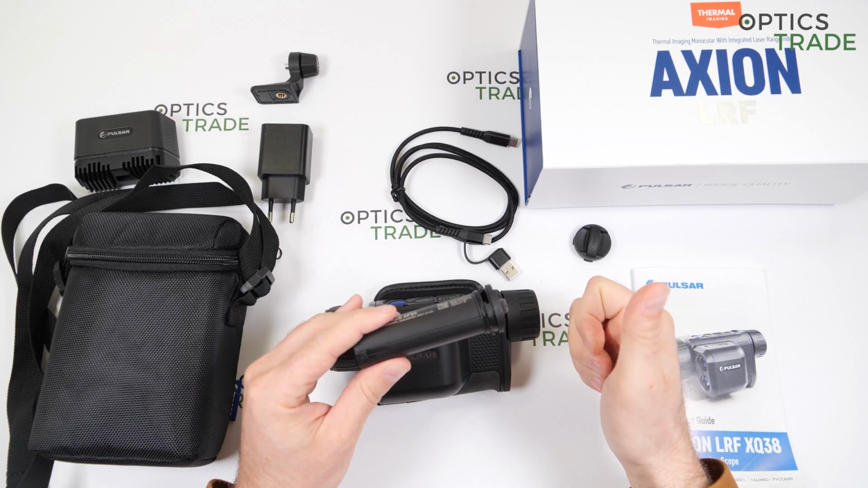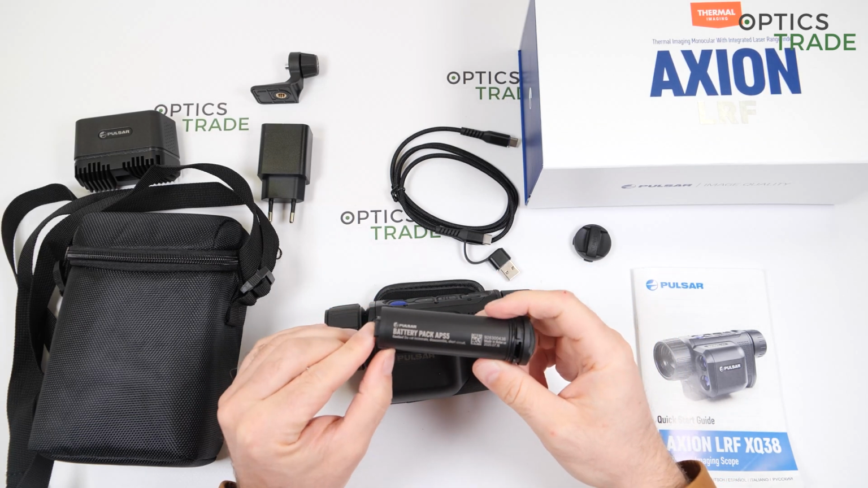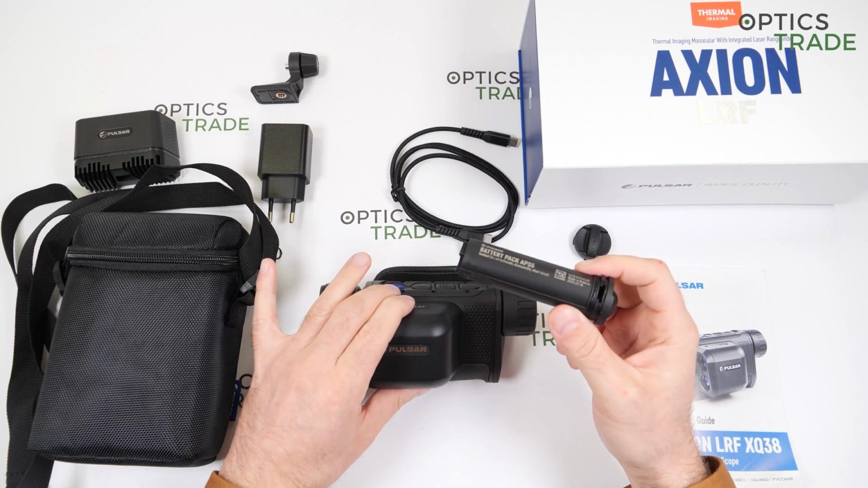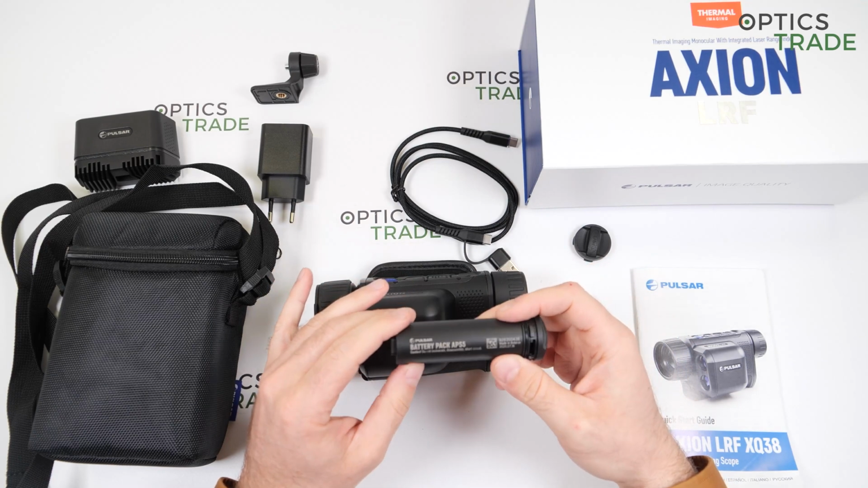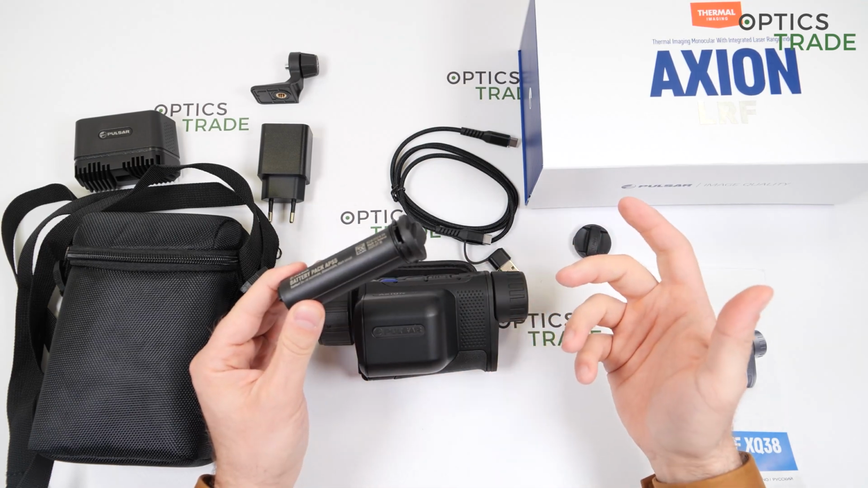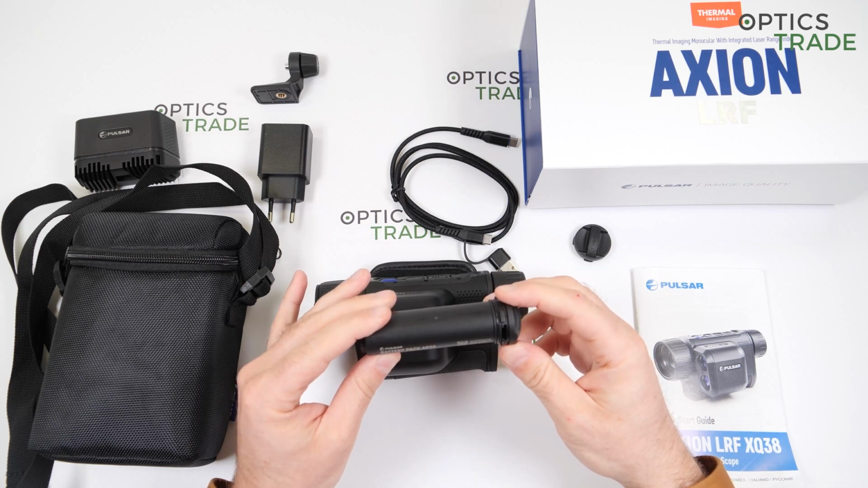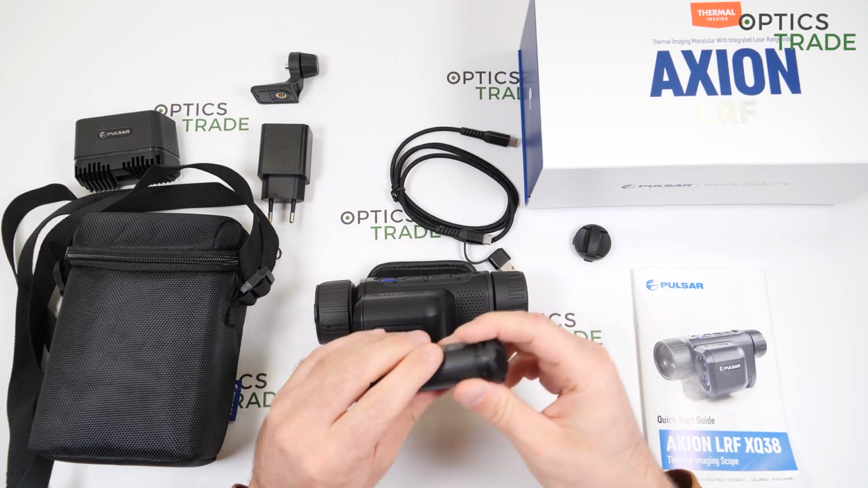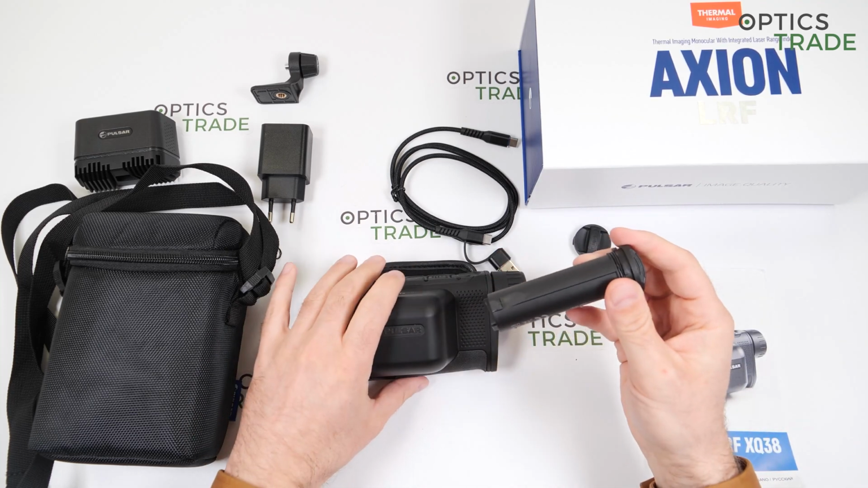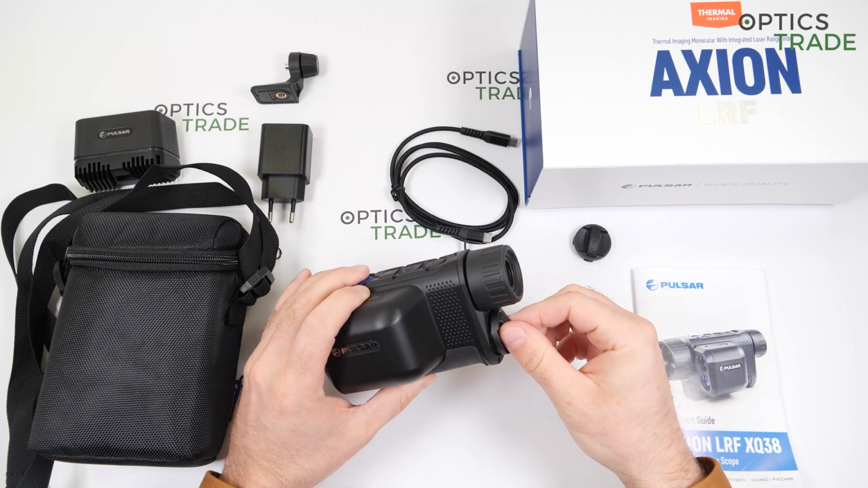First problem is that usually the batteries run out at the moment when you need them the most. And with those devices which have internal integrated batteries, you have to have an external power bank and a cable and so on. It's not really that handy at that moment. So Pulsars where you are able to exchange the whole battery in a matter of seconds have a big advantage in this field.